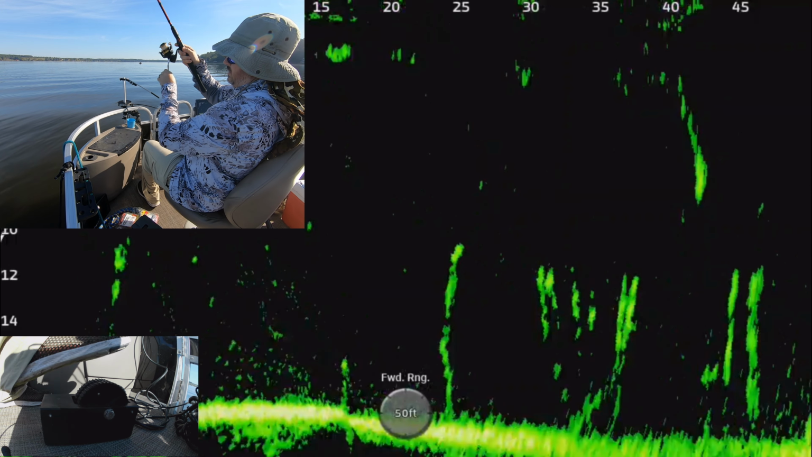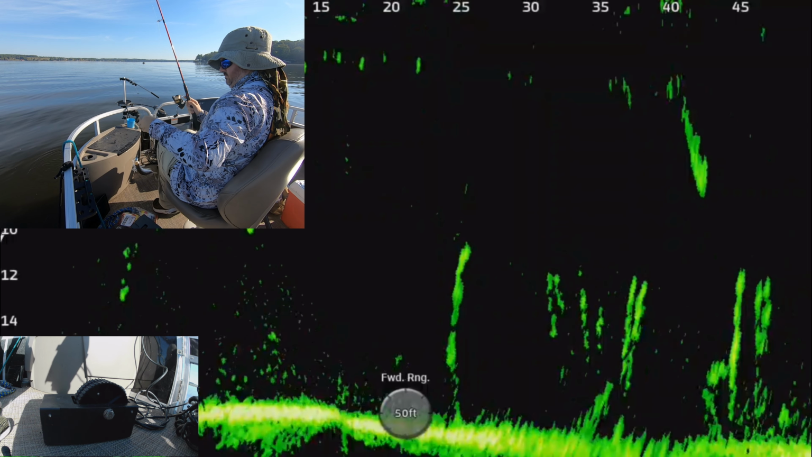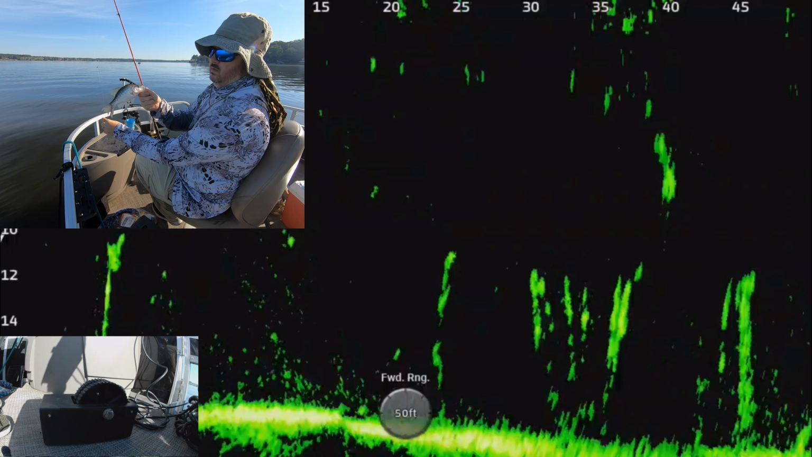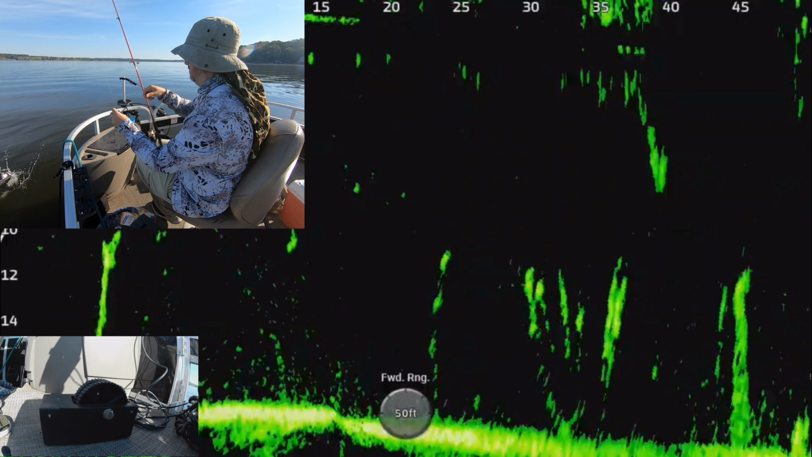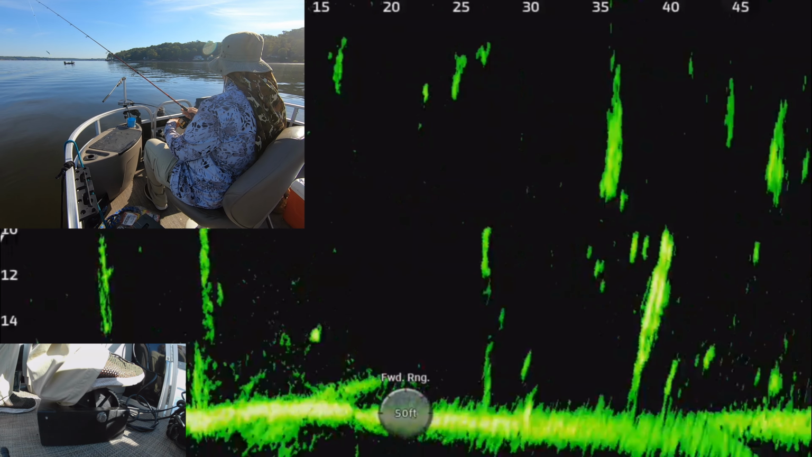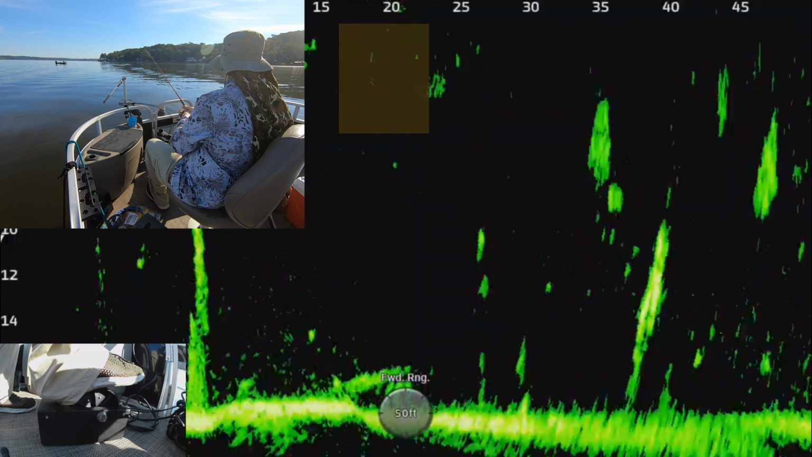This whole day that y'all are seeing right now, I didn't cover much water. I mean, maybe a 500-yard area. And that's not me really covering the 500 yards. That's just me drifting around and not really looking at every piece of the water. I'm just kind of floating around in one little area.